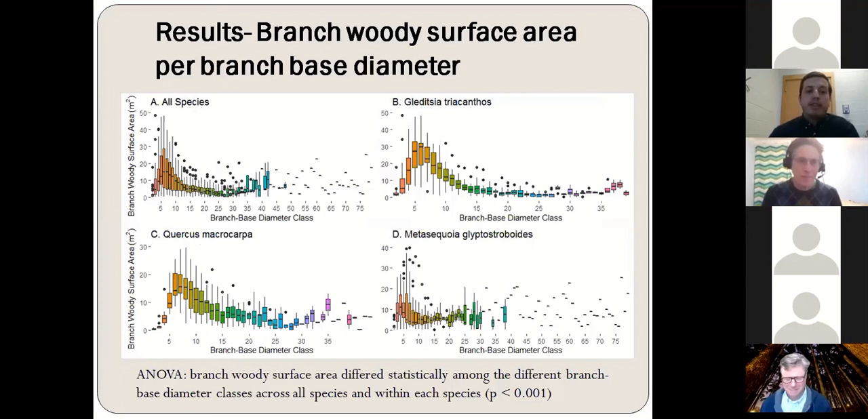So as you see, the distribution of the branch woody surface area per branch base diameter followed a positively skewed distribution that was somewhat bimodal, because most of the branch woody surface area came mainly from the medium-sized branches between 5 and 10 centimeters, and the larger branches, approximately of branch diameter greater than 35 centimeters across all species.